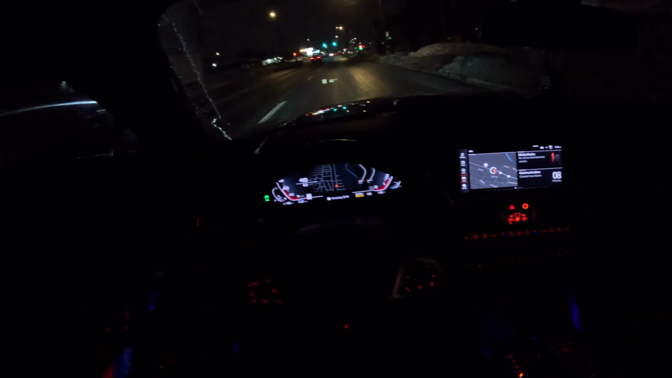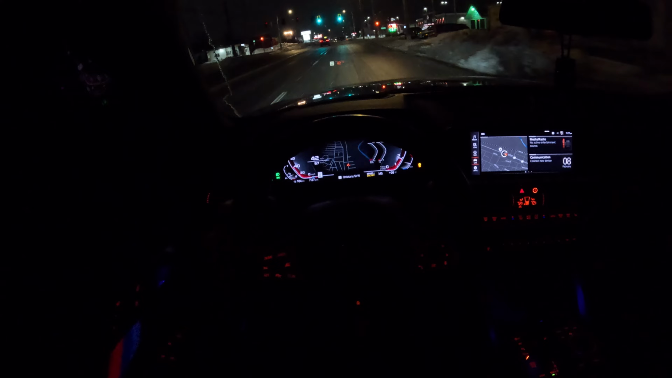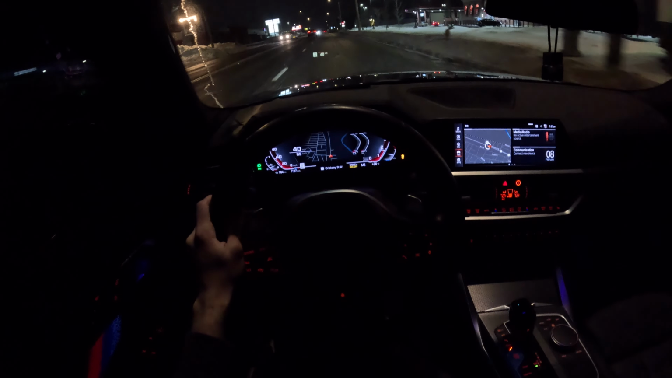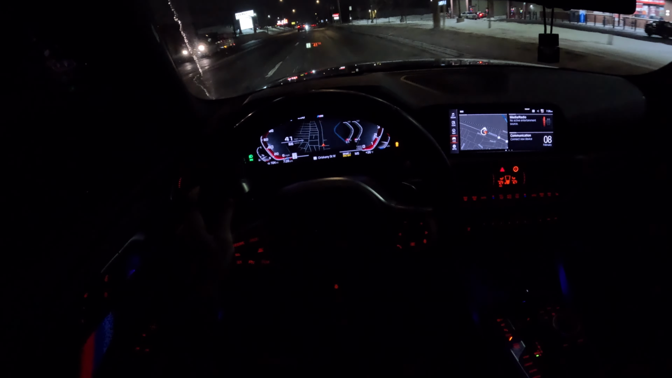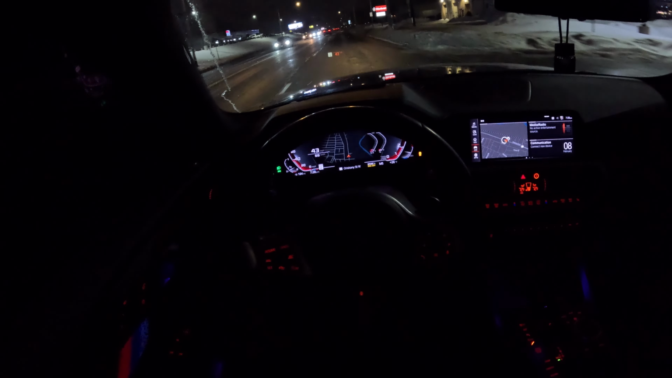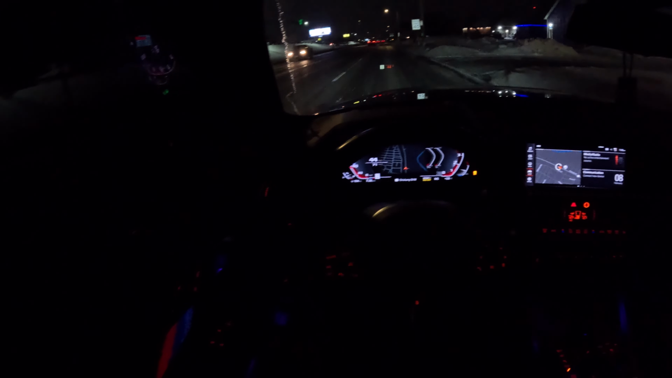I haven't really done too many digs because the stock 225s all around is pretty sketchy. It feels like I'm floating around a little bit, and I'll just do like a burnout in one place. But I've done one or two, and it feels pretty nuts. So maybe I'll try another one at some point here.